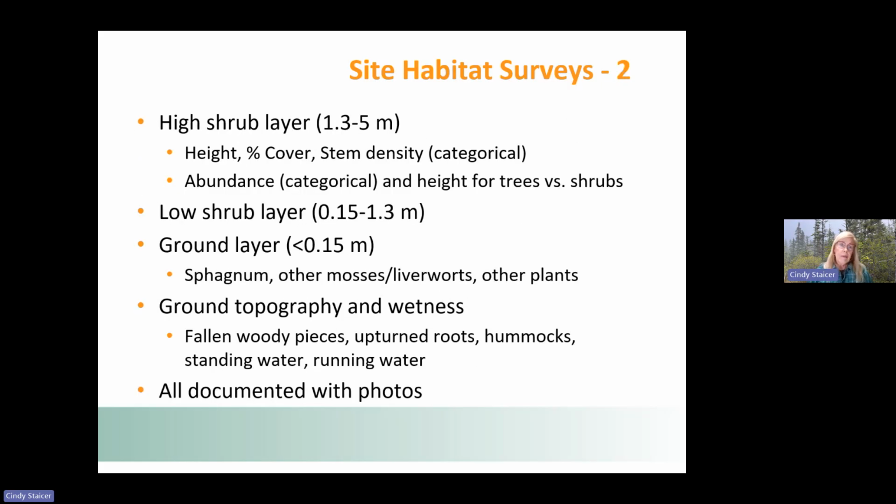We looked at the high shrub layer, which was 1.3 to 5 meters, and we measured the height, the percent cover, how dense the shrub stems were, and then we looked at the abundance of the different species and the heights, and we distinguished between which ones were trees and shrubs. We looked at the low shrub layer, which was 0.15 to 1.3 meters, and collected similar information.